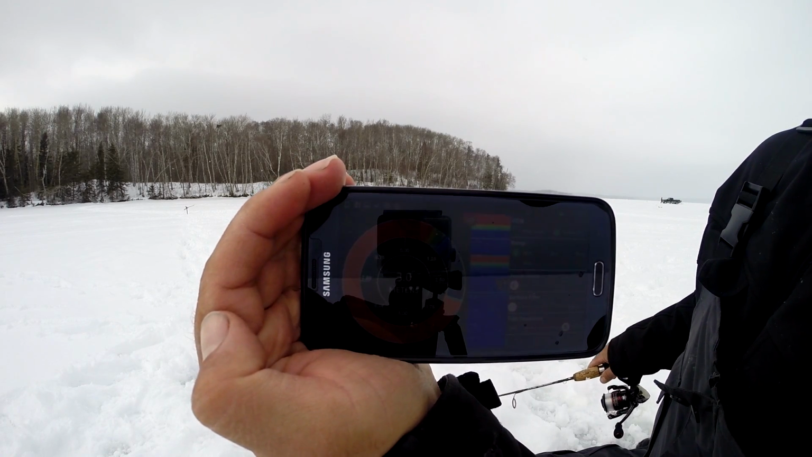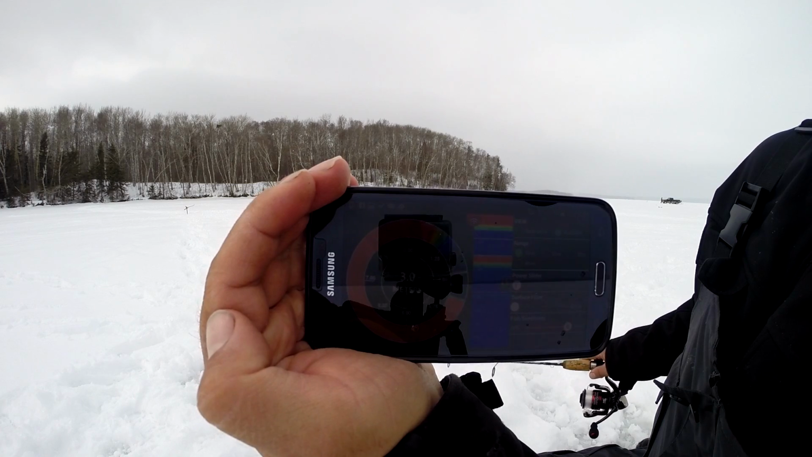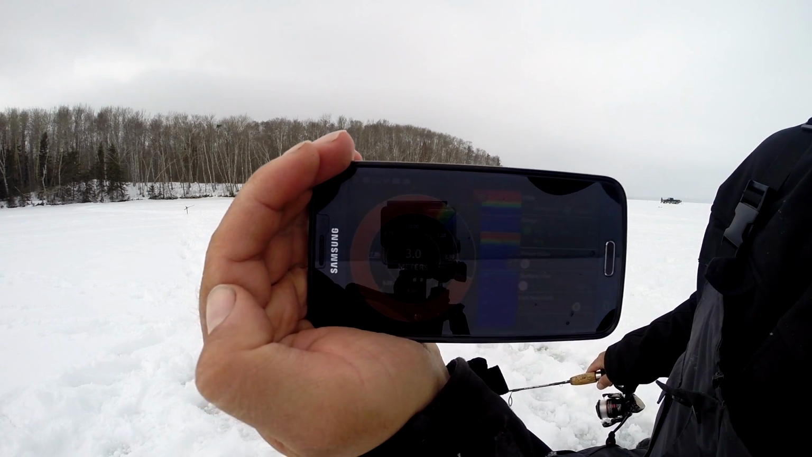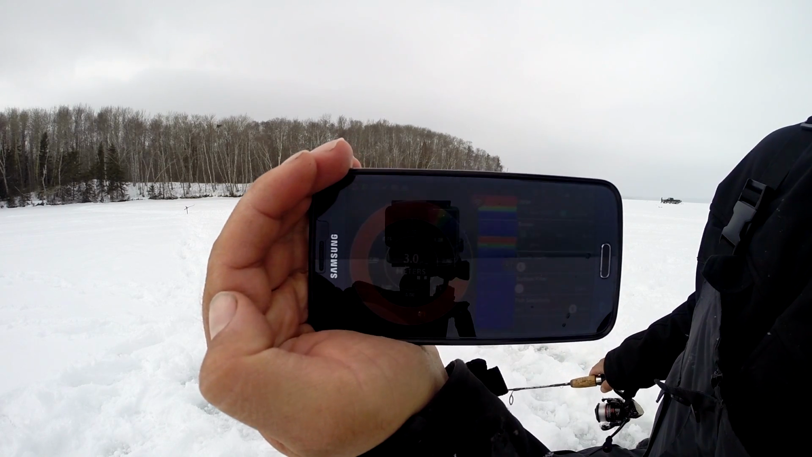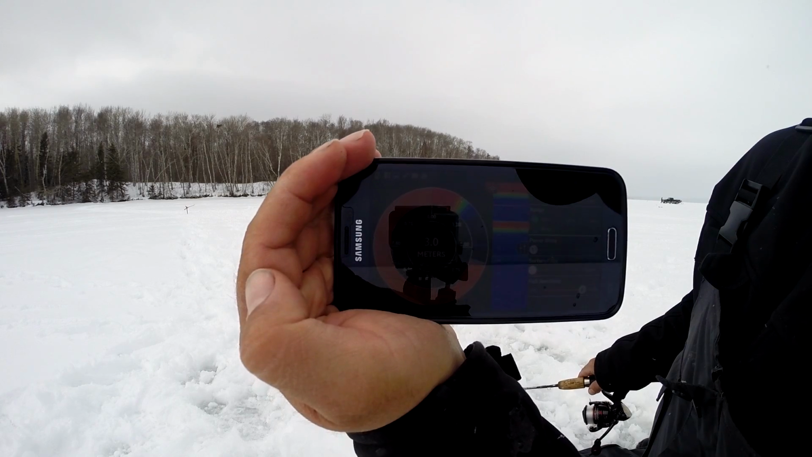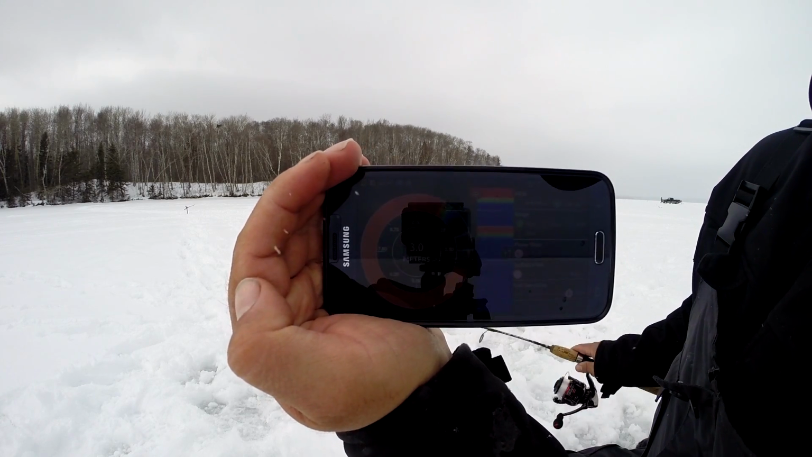As you can see, I can see my hook, I can see fish come through, and when they do I can get ready for a bite just like with any other flasher. I think the only downside I can notice currently is the depth range. Otherwise, it seems to work great.